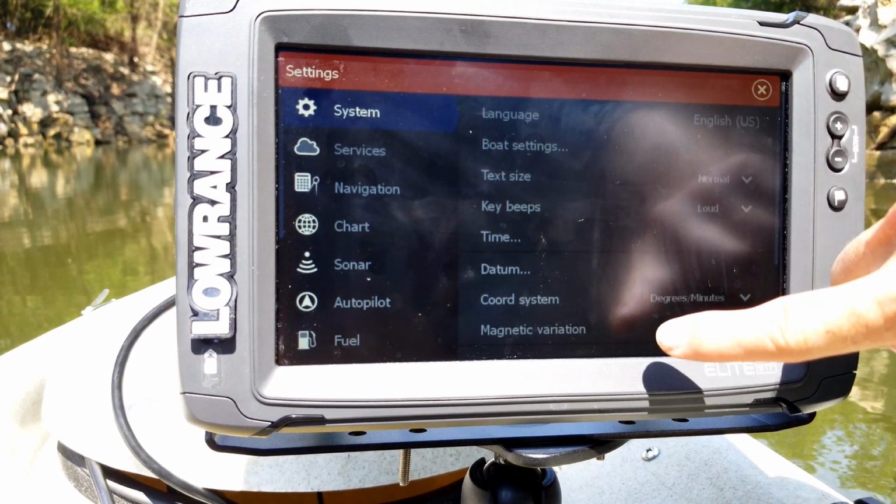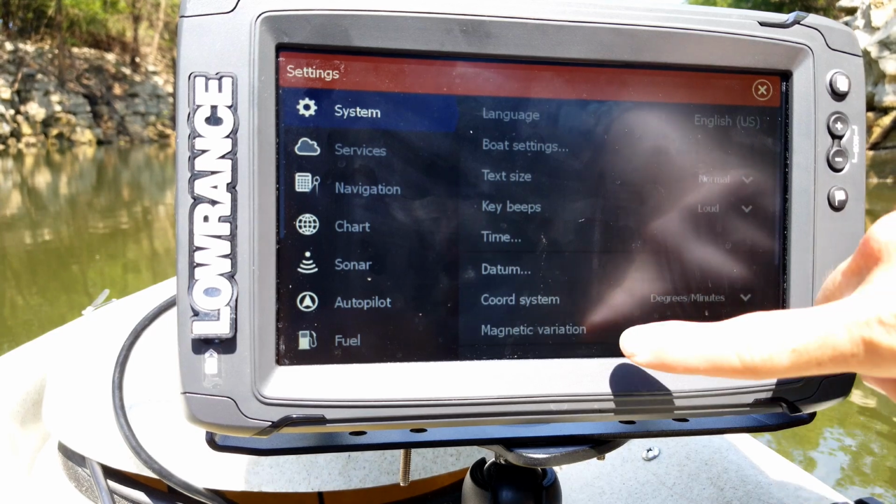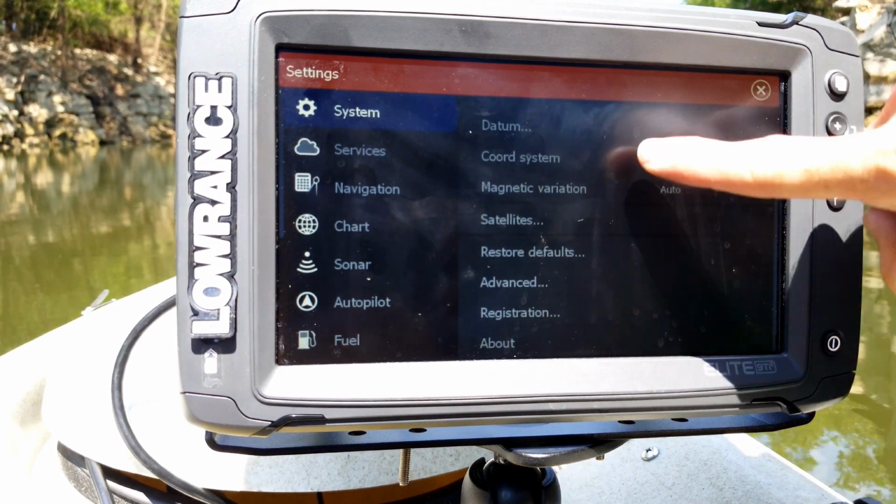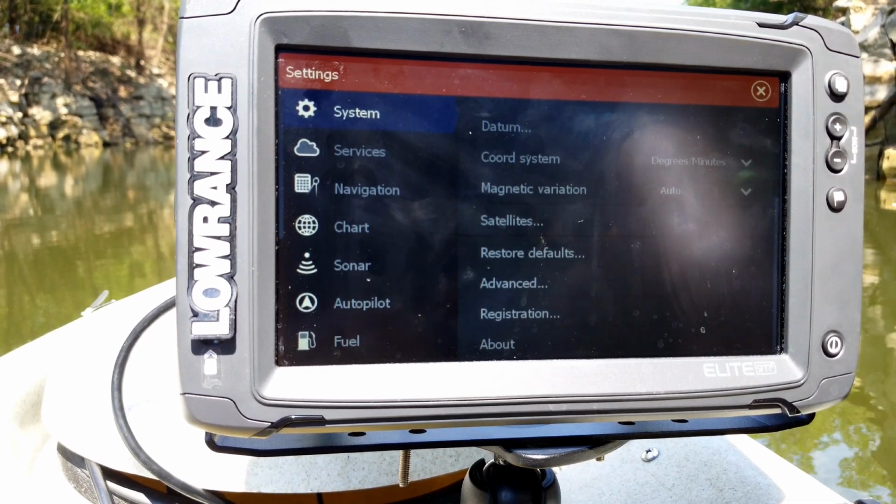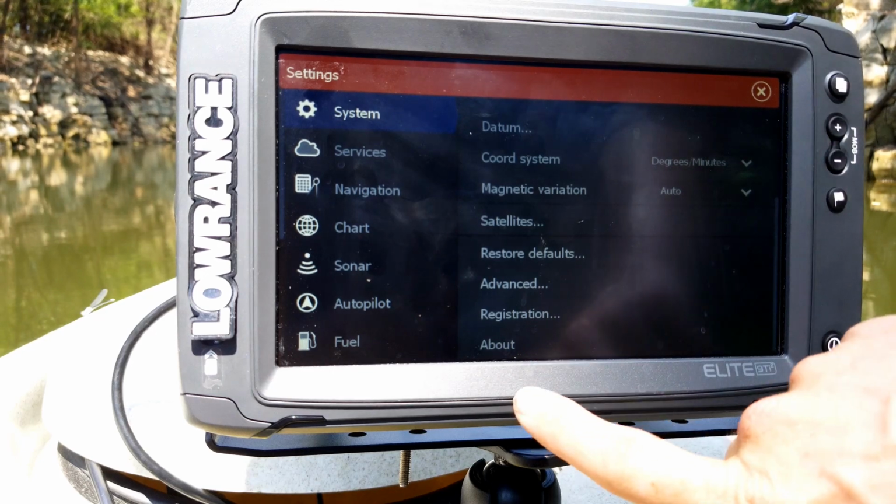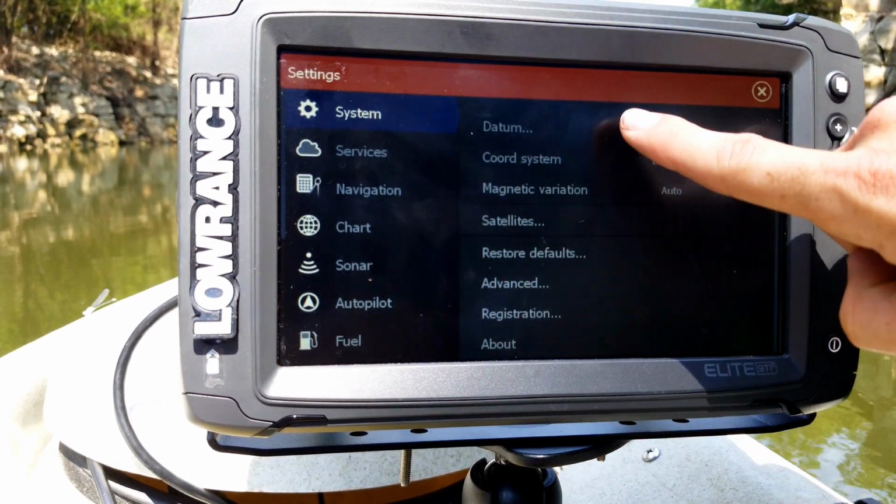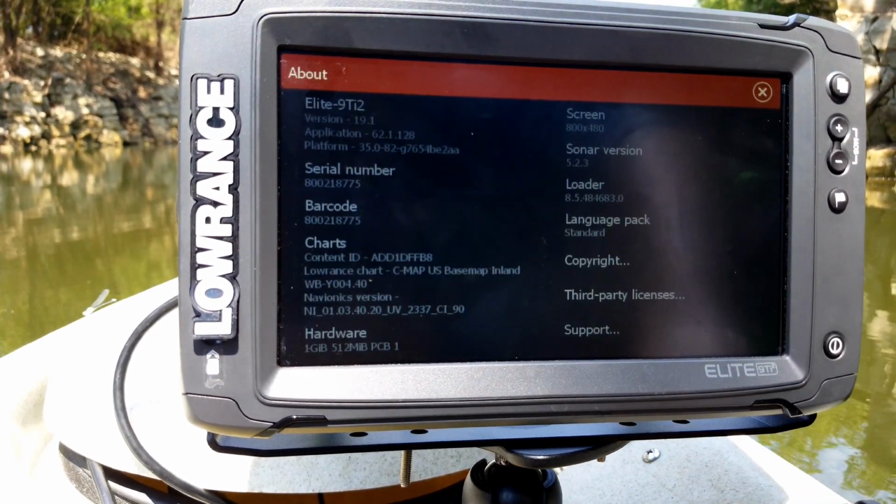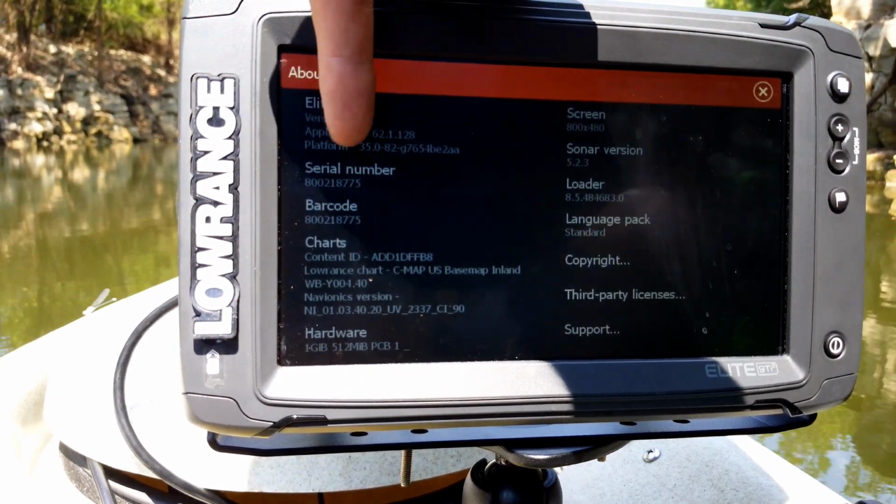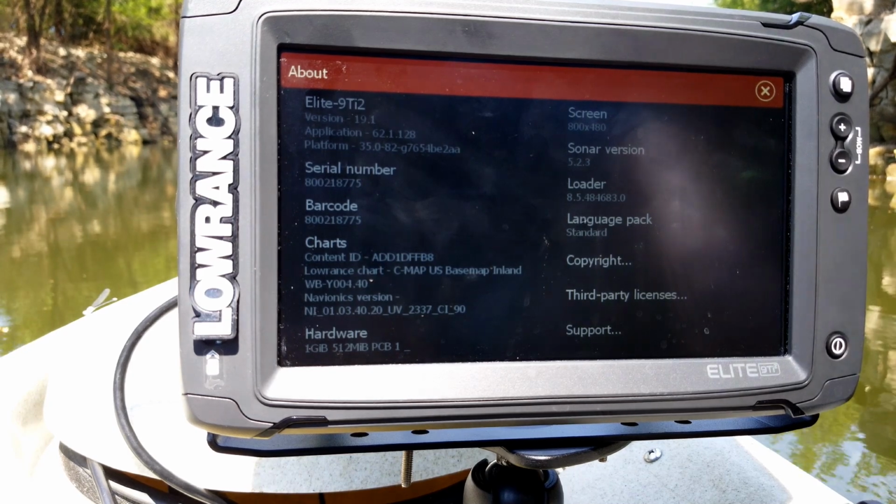Now, one thing to point out is the system menu here. There are more options on each screen than you can physically see. So if you just touch your finger down here and drag it up, you'll see that there are more options available on it. Now, another one I'll point out for you is the About screen. So I hit System, I scrolled it up, and then I select About. Now this shows me what software version I'm running, as well as the internal serial number.